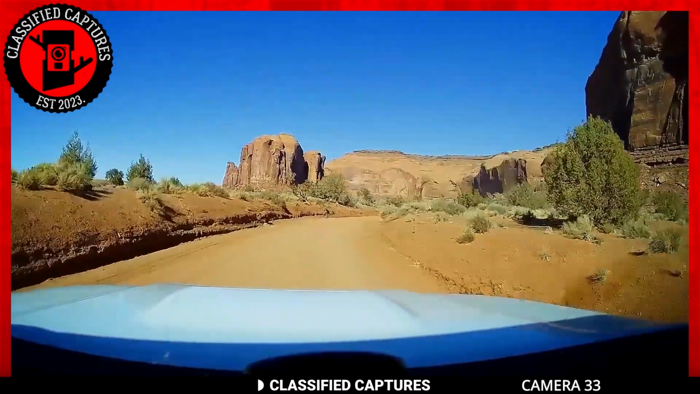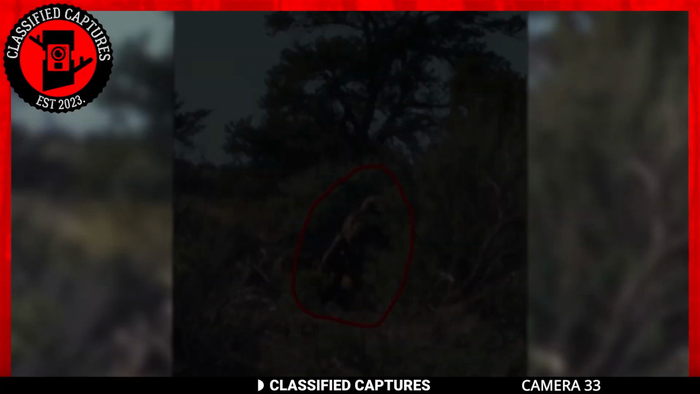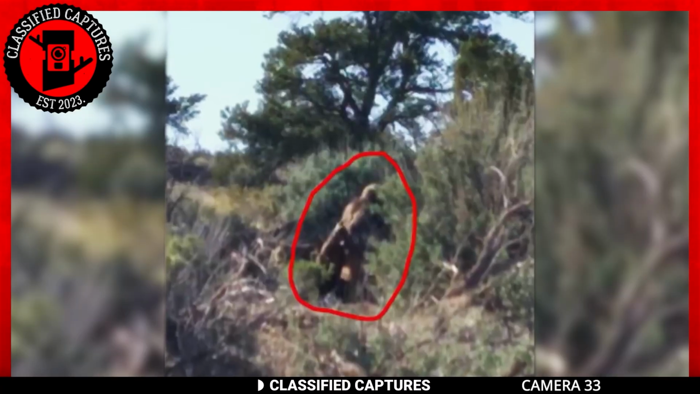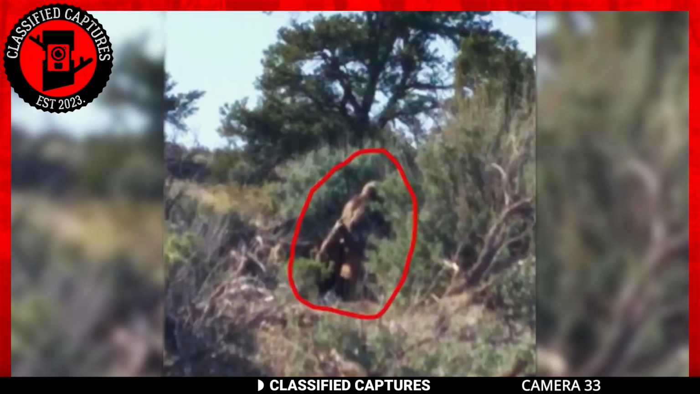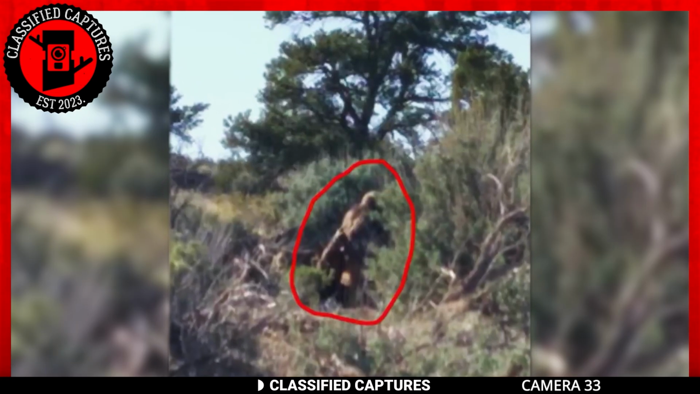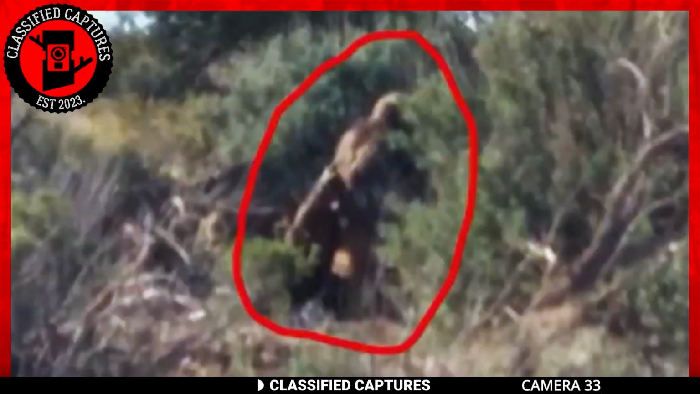Next, we return to Arizona, where this image was captured. At first glance, it looks like an ape in the bushes. A second and more careful look should reveal that although the creature has the fur for the look, it's no ape. When standing upright, the creature measures a towering 7 to 8 feet in height.